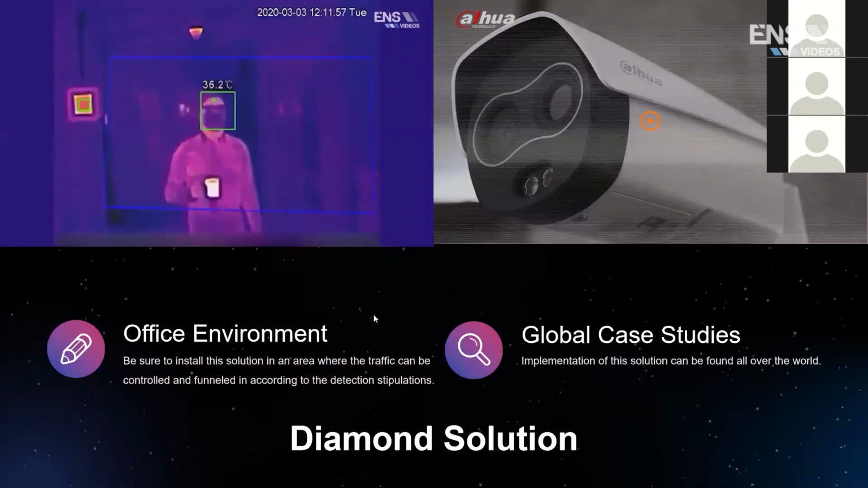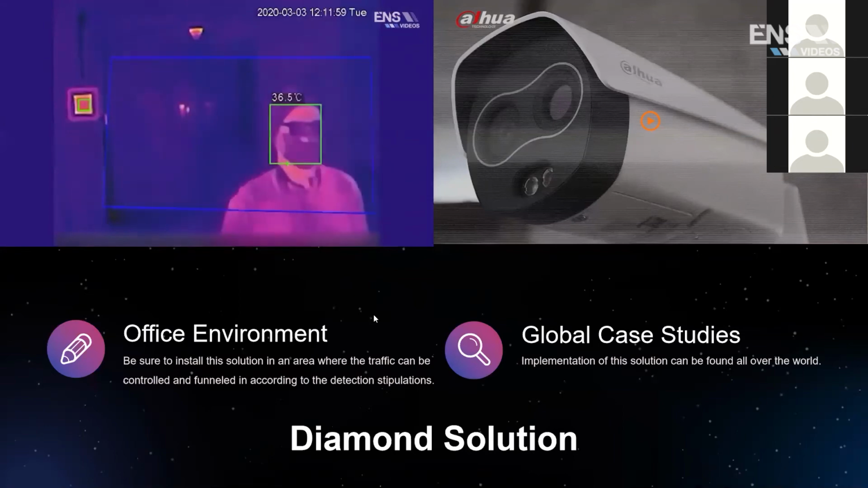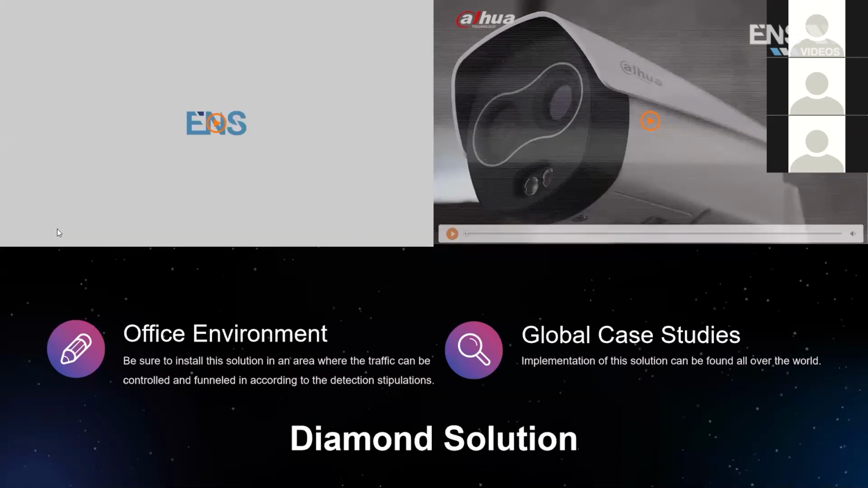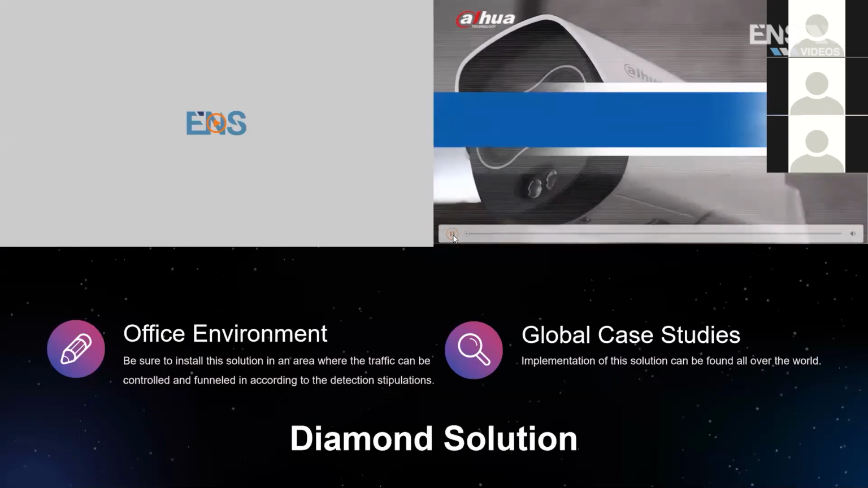So we're talking about accuracy, we're talking about distance, and yes, we're also allowing this business to operate through the essential time period, and after the essential time period, when they're looking to maybe rehire some of their employees or gain some new employees, it's going to be a safer environment. Let's jump into the next one. These are some global case studies.